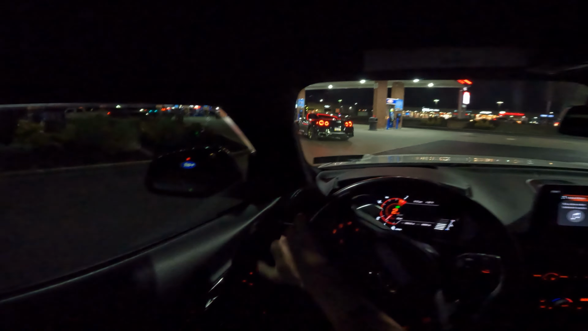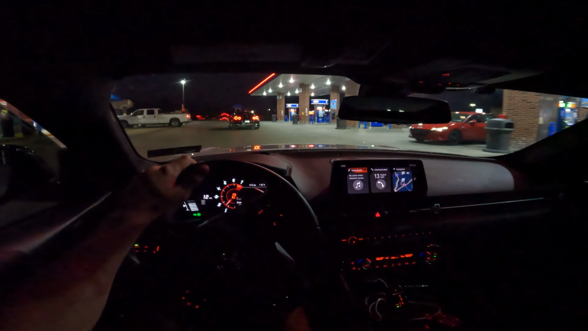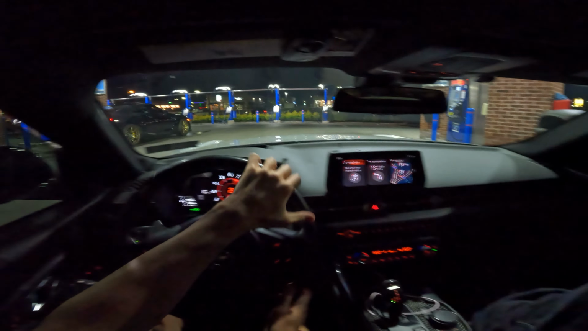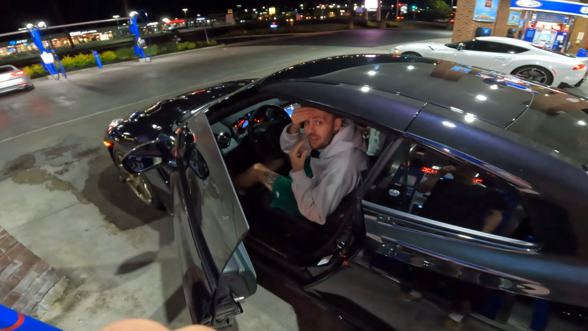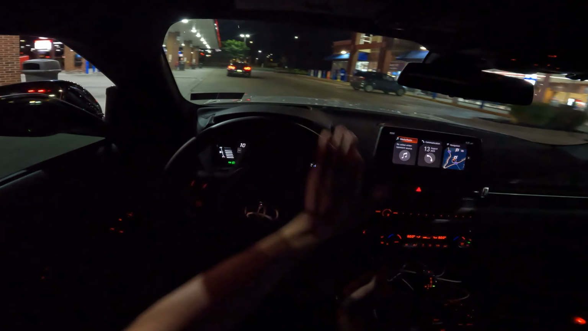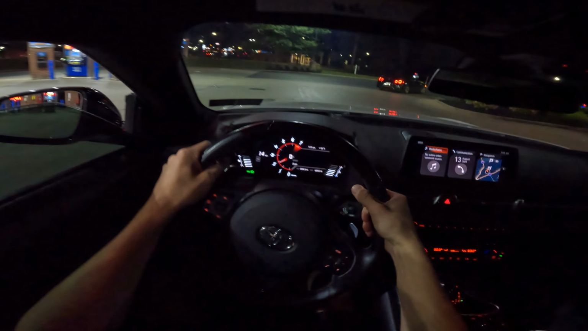Damn. There's launch control right into him. He's going all the way to the end. Oh, we're low-key not that close to each other. Damn! Oh, I shut mine off. I started smelling it. Like, what the fuck? And I'm like, dude, I keep smelling plastic. It's a nighttime cruise. Dude, that turbo sound crazy.